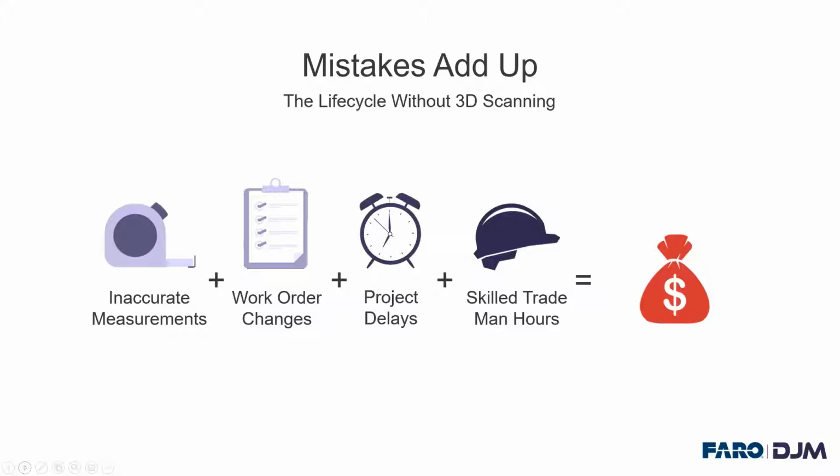Inaccurate measurements, work order changes, all these things take time. Project delays, it all adds up to delaying a project, and then you have skilled trade man hours lost. And if you're going to send somebody out on site to measure any inconsistencies or issues you're having, you're going to send one of your top guys out there to do that. Someone who's measured before, who understands exactly what's needed, document it properly, and get it translated back to,